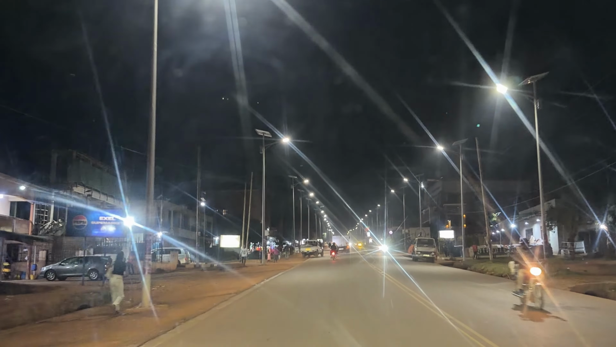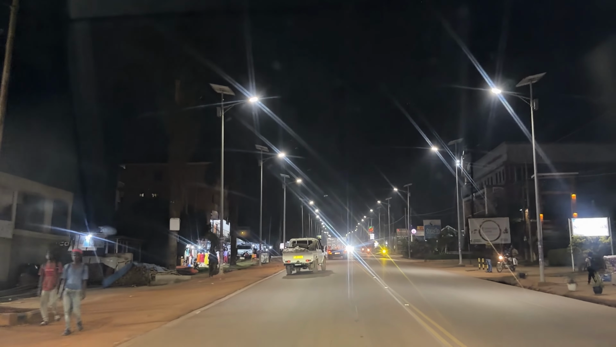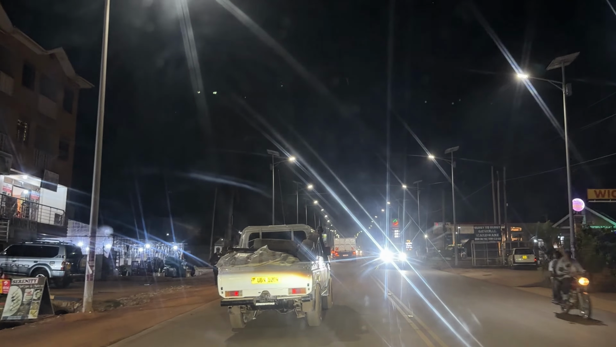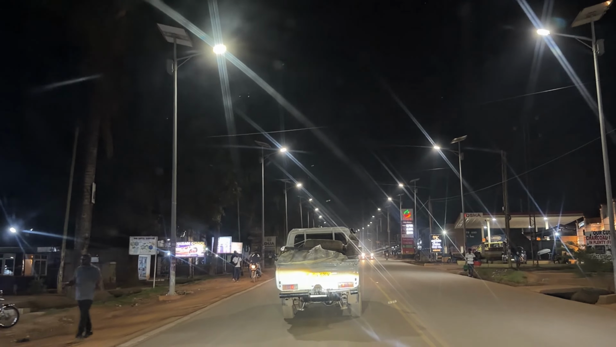We are now approaching Buwaya, which is one of the main landmarks before our turn into Akright. Even at night, Buwaya is fairly well lit with petrol stations, commercial plazas, and restaurants open late.